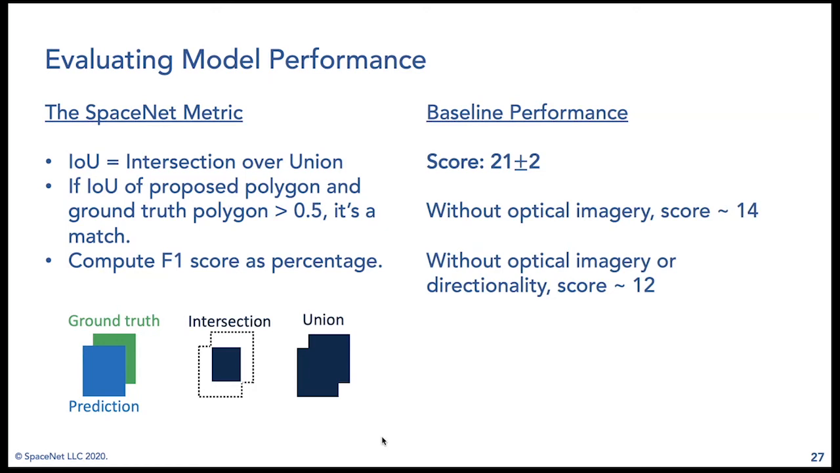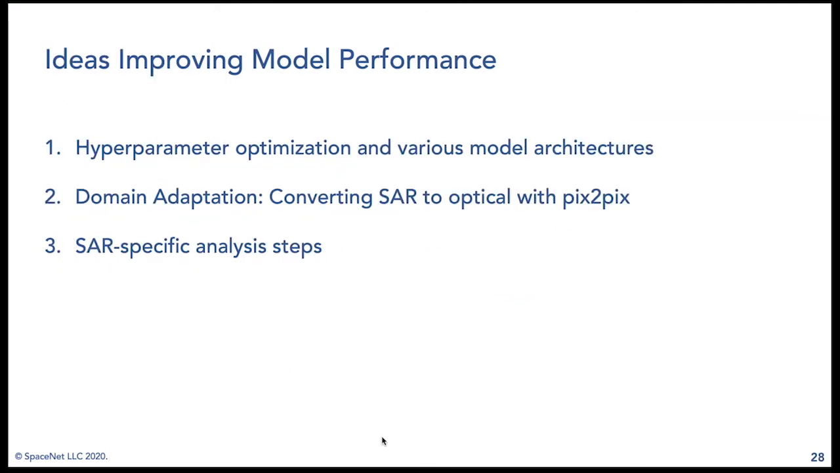And it slides actually a little bit more if we ignore the directionality, which can be important for SAR. So there are many other ways that models like this could be improved. The most direct one is to play around with different model architectures and different hyperparameters, trying to optimize performance.